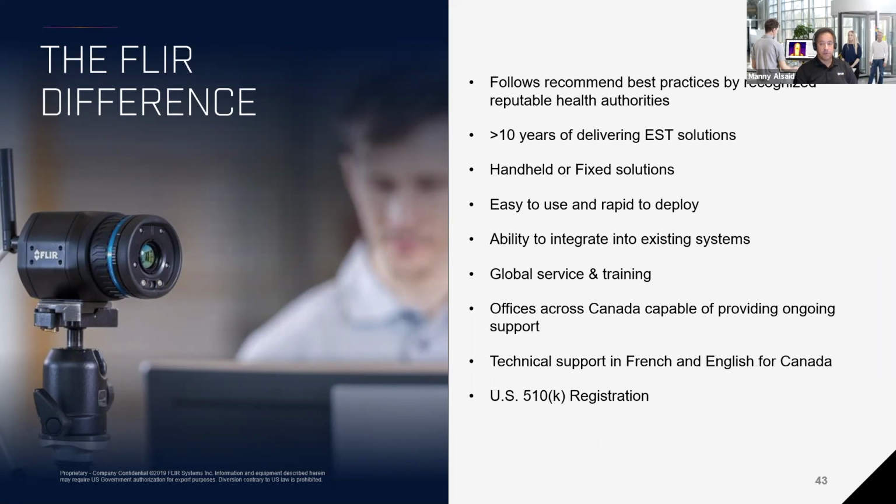Our 510 registration, we actually have now the Health Canada authorization for our cameras, actually as of last week. And our cameras, without the use of a black body, are plus or minus 0.3 degrees C inherently. I got to repeat that. We don't need a black body to correct. If you need it, it'll actually be more accurate. But inherent by the default, they are 0.3 degrees.